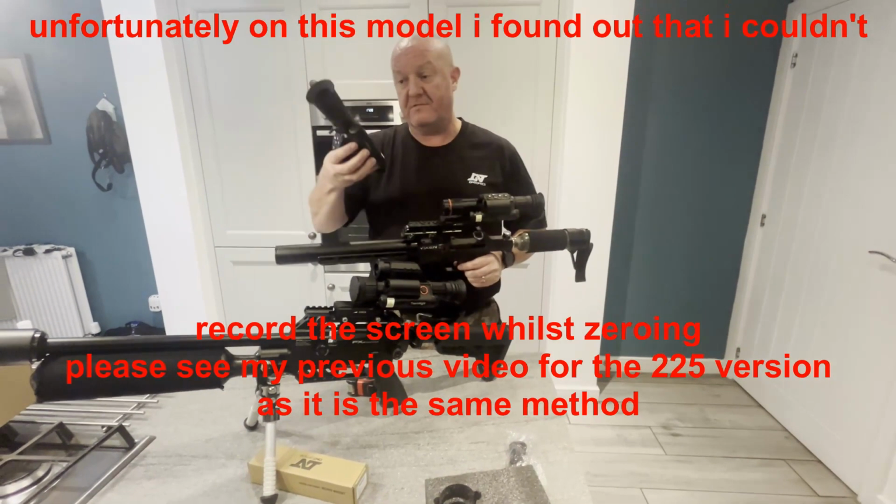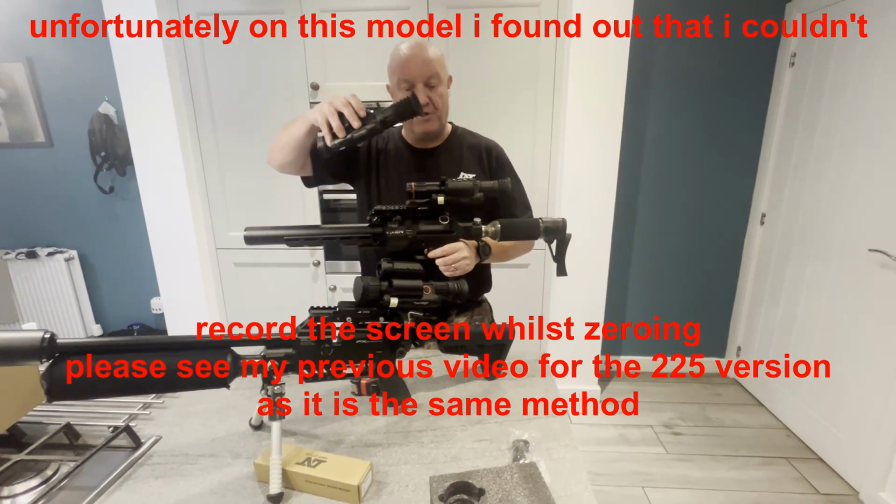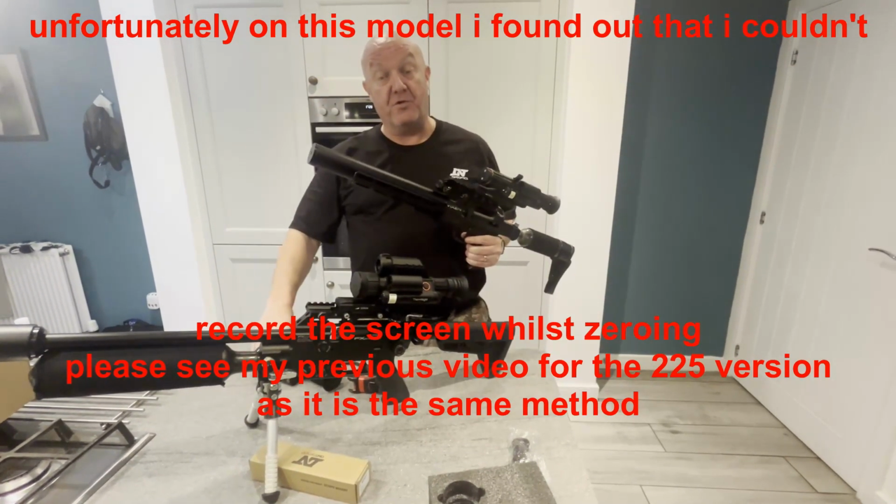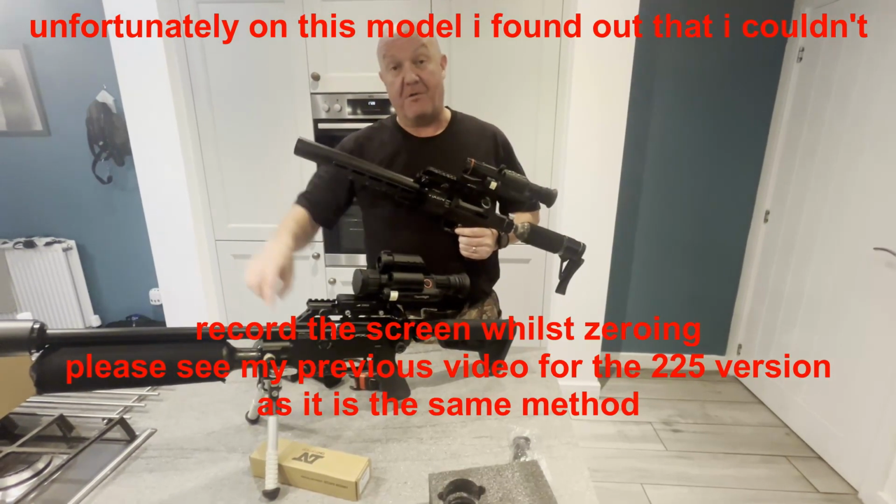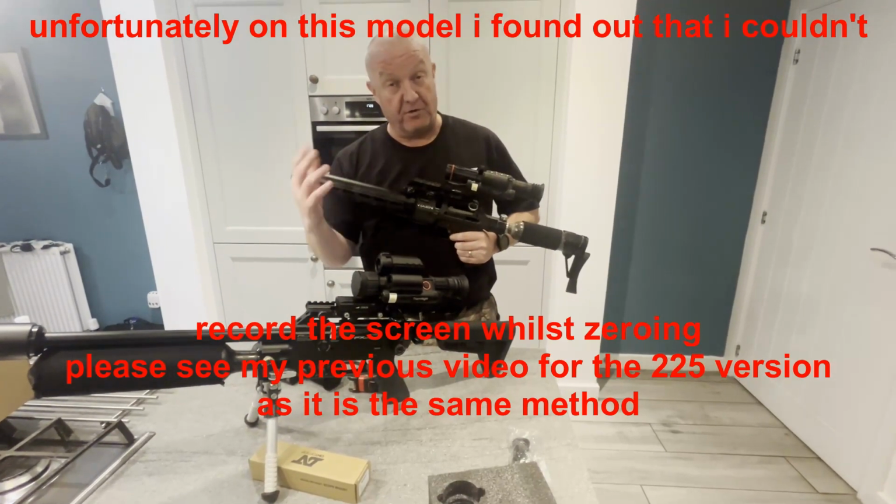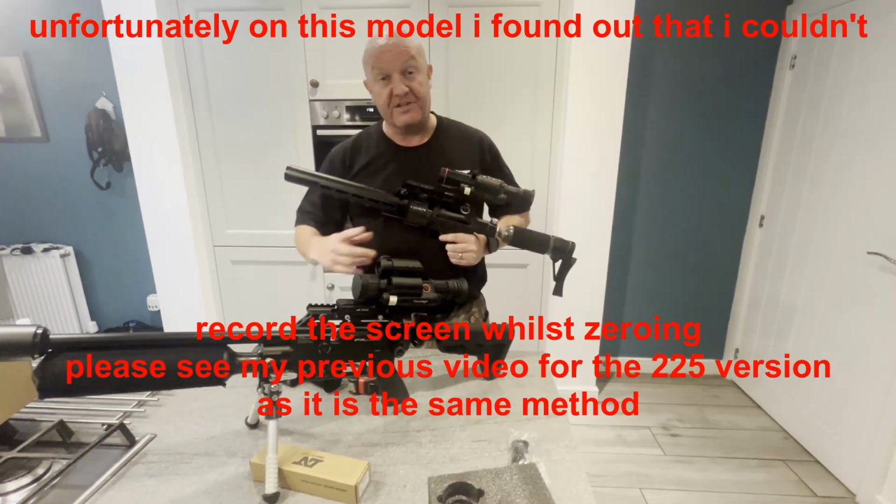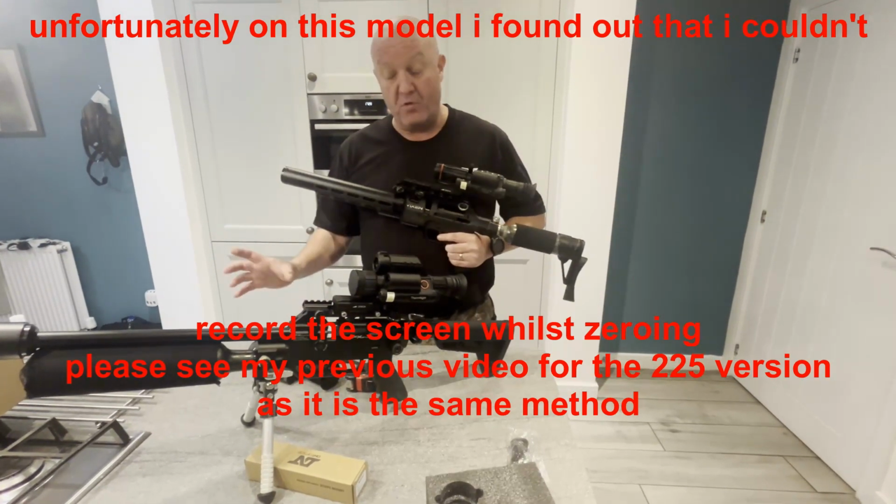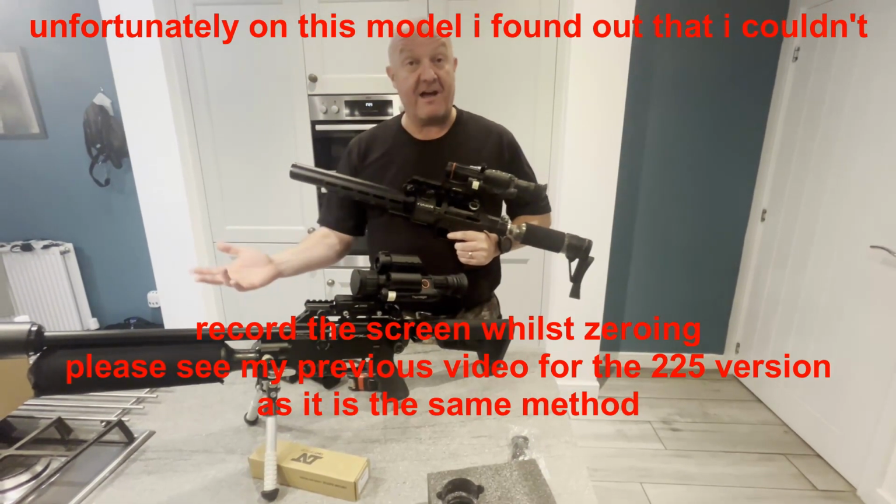I'm going to mount this new ThermNight on the top, and I'll continue this video showing you how I'm going to set this up. So doing all the ballistics, zeroing it in thermal mode and the day mode, and then we'll get out and do some hunting.